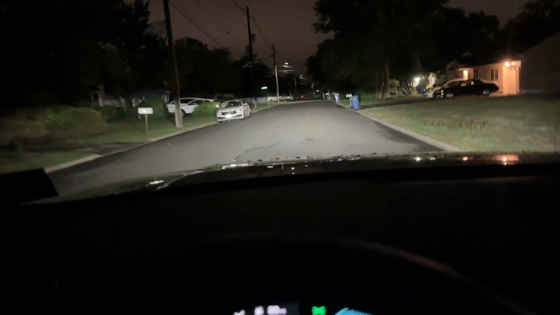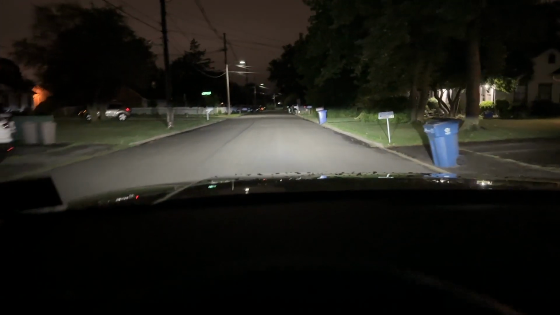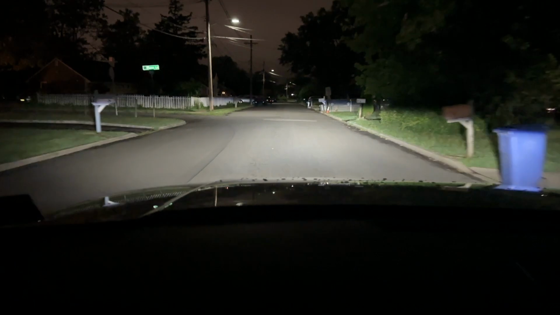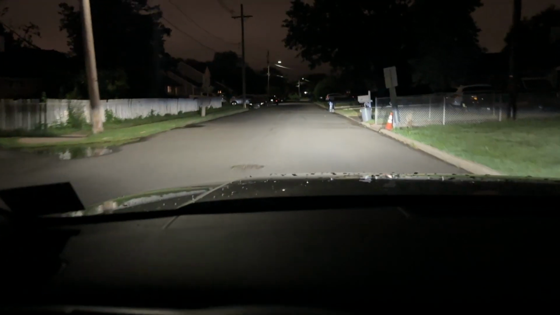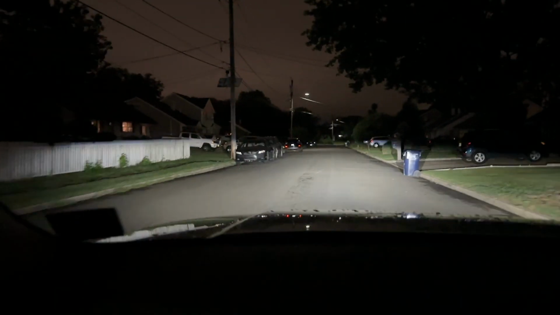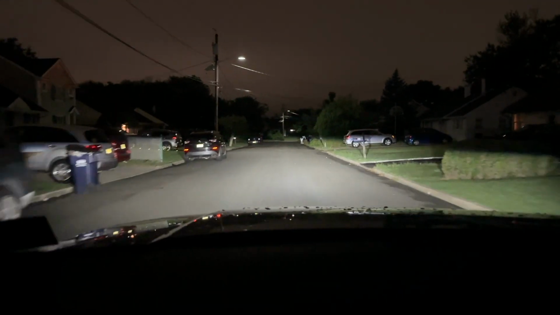I have experience with the Palisade. The light on the Palisade is the same thing. It was a 2020 model, and I was amazed. And I get the same feeling with this car, even though it's four years newer than that Palisade. But again, it's one model down from the Palisade. The Palisade is the top model, so of course they put every new technology in the Palisade and then move it down the road to the other models.